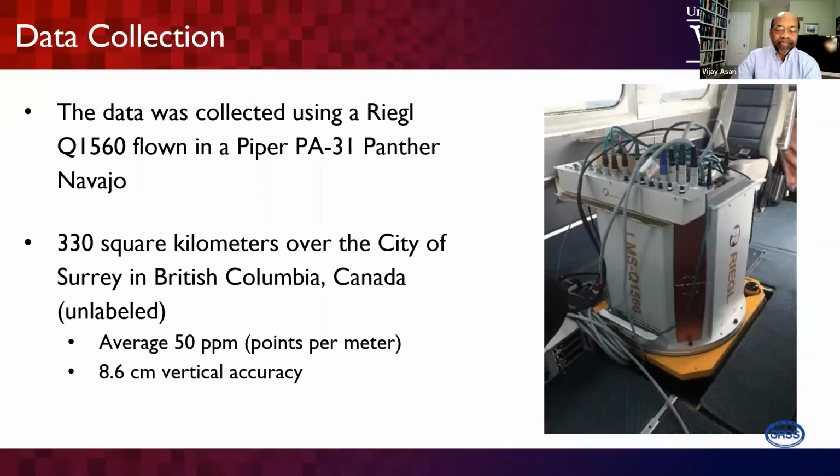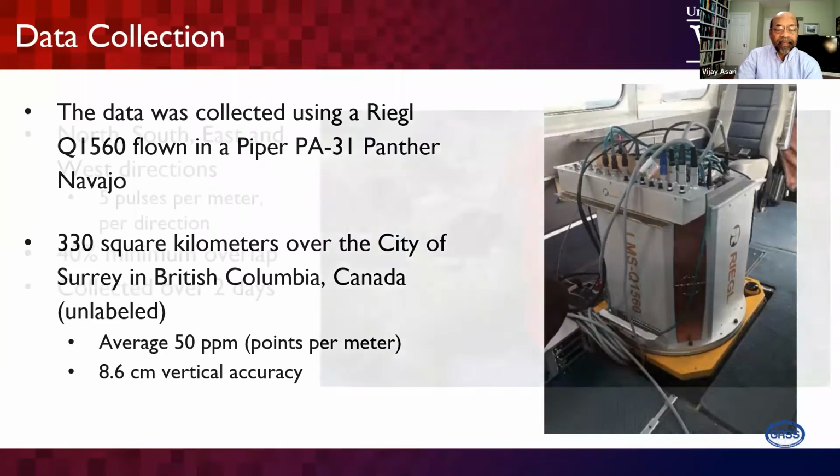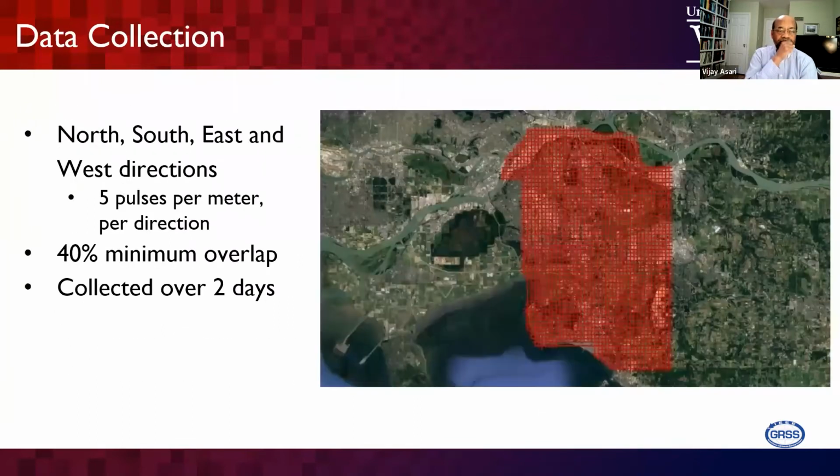Of course, as I mentioned, the average point density is about 50 points per meter. And vertical accuracy is also very precise, I mean, relatively precise: we provide 8.6 centimeter vertical accuracy. In this data, the aircraft flew in all directions, there is a 40% minimum overlap, and they collected it in 2 days.